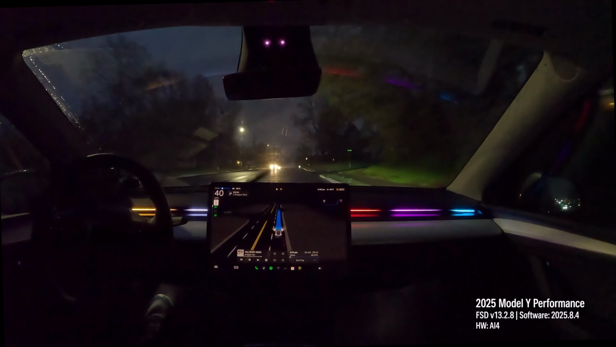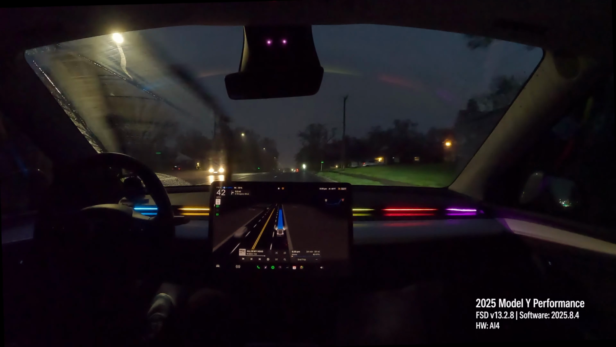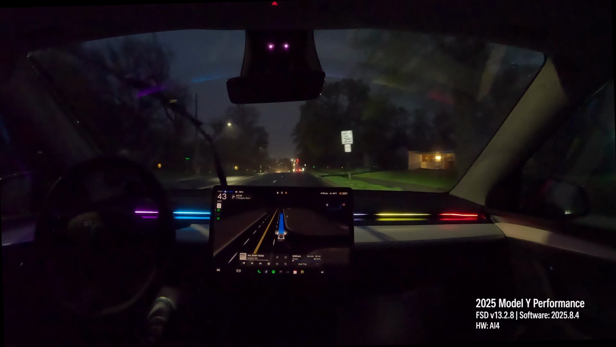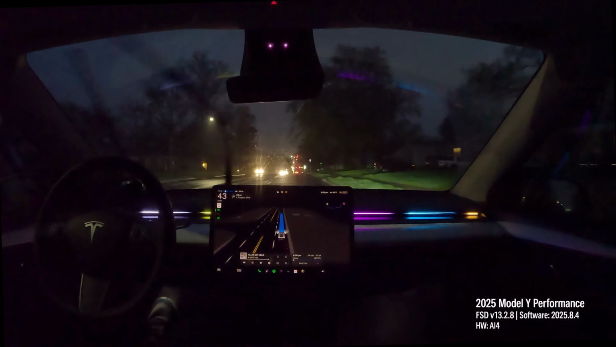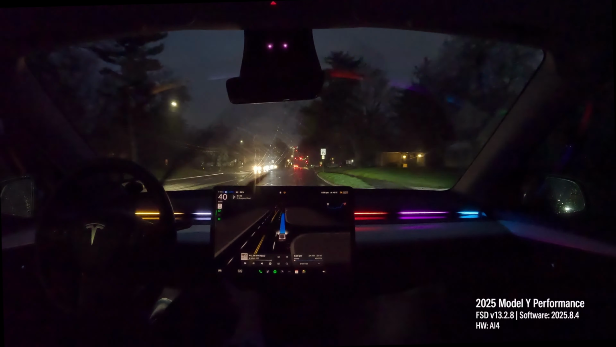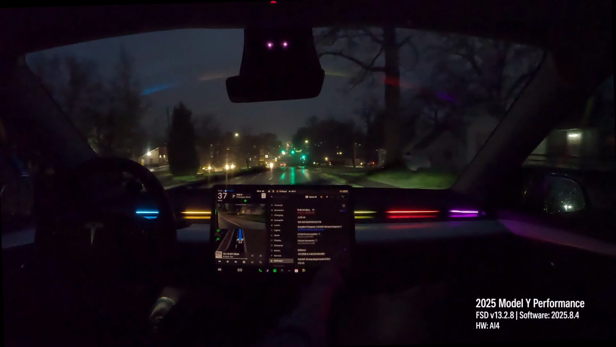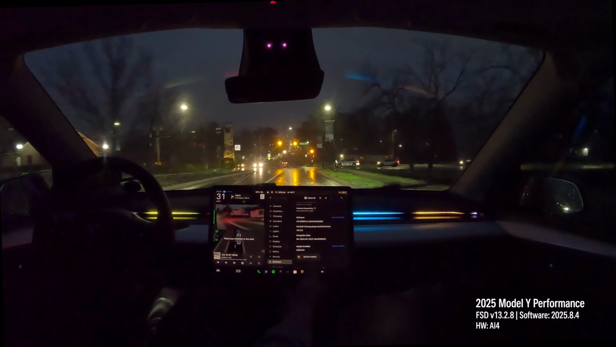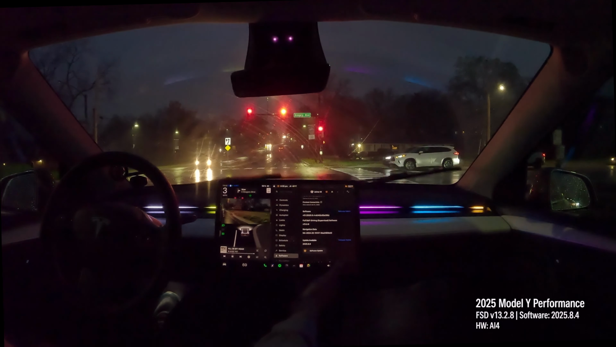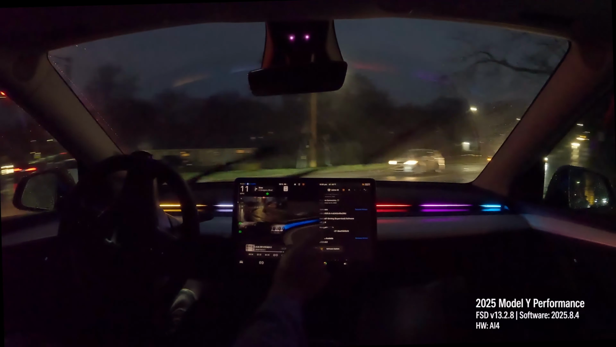I did get an update notification, version 13.2.6 or, I'm not even sure. Now I gotta look. Don't do this at home, kids. Oh yeah, 25.8.6 is available, which is just a software update for the vehicle, not necessarily for full self-driving. I believe it's a minor bug fix.